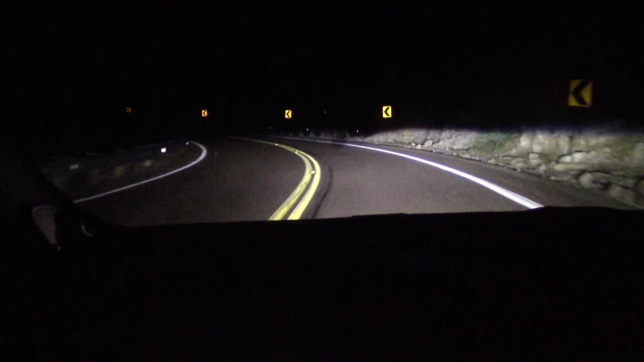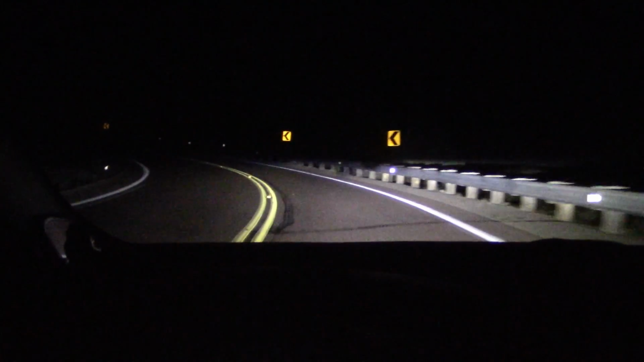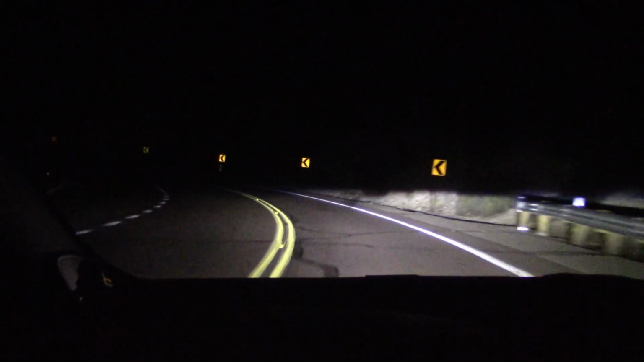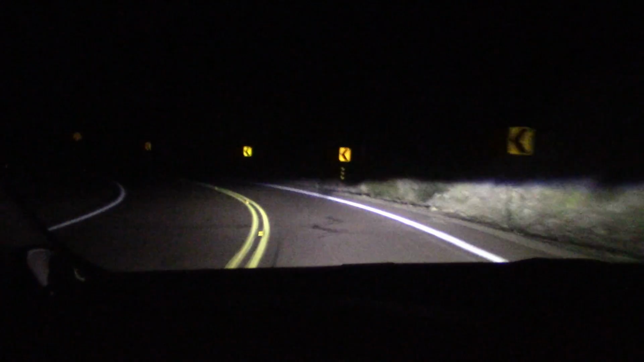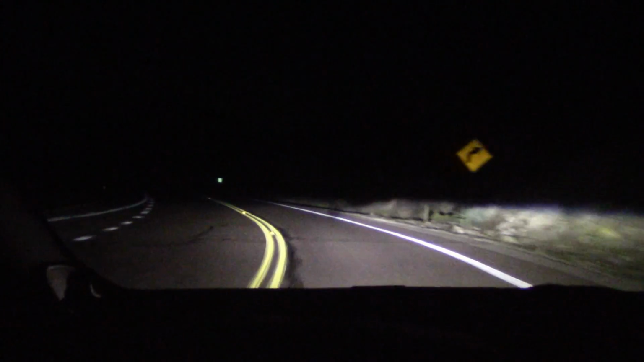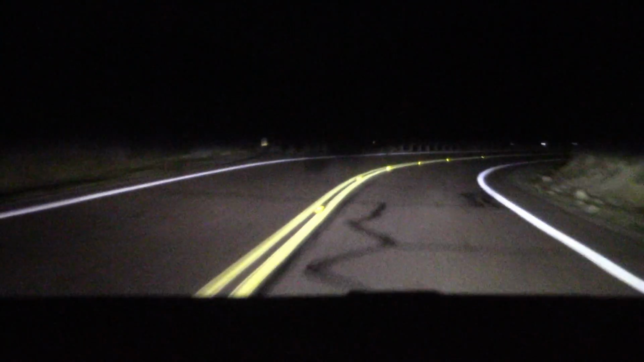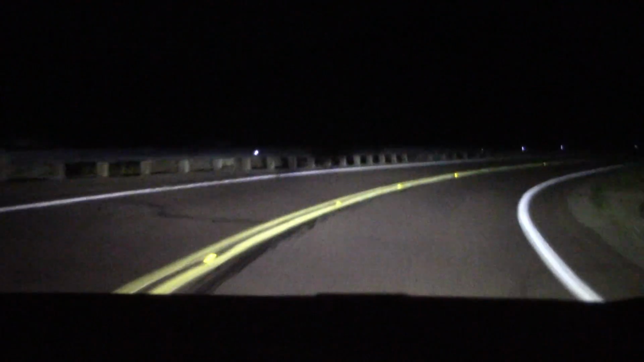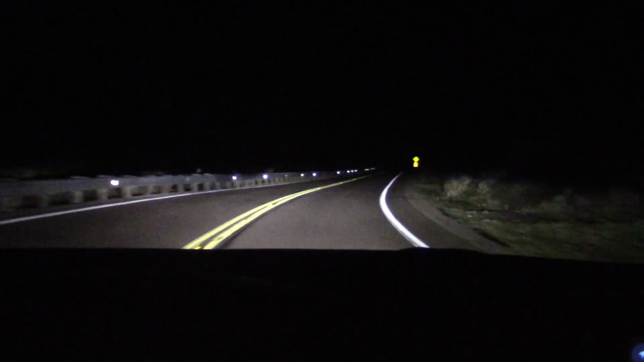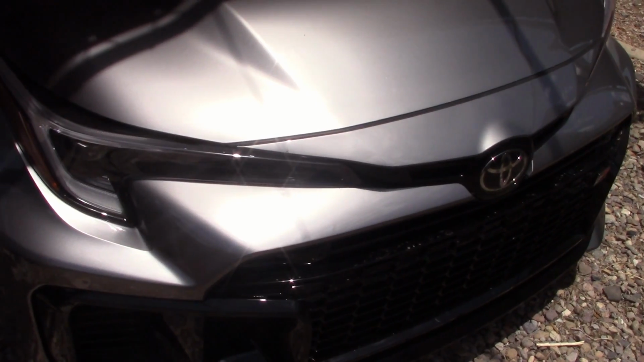These dark blotches in the middle when I have the low beam on are very, very annoying. As I stated, the solution is to turn on the brights, but still, I would like to see a bit more light on low beam. There you can see the little shadow right there. That concludes our headlight test.